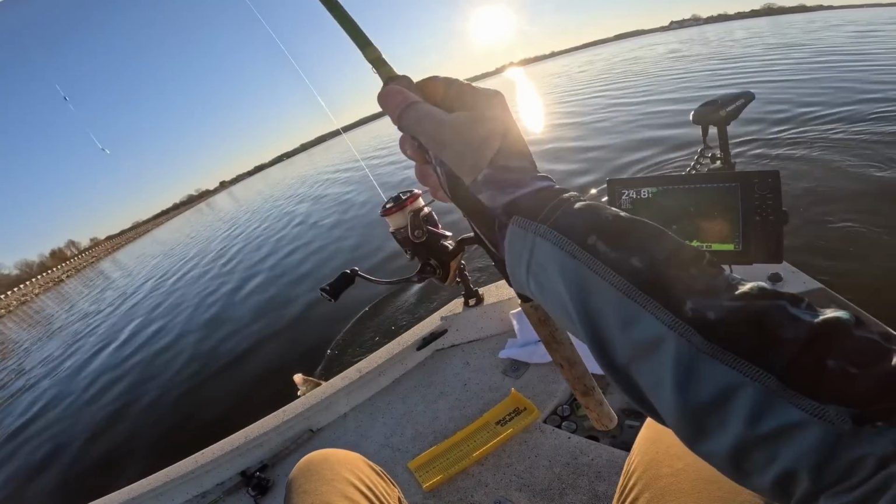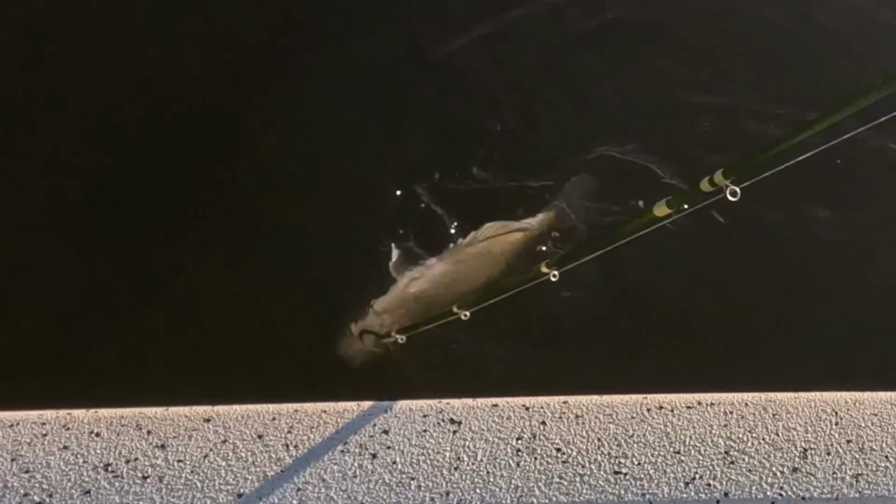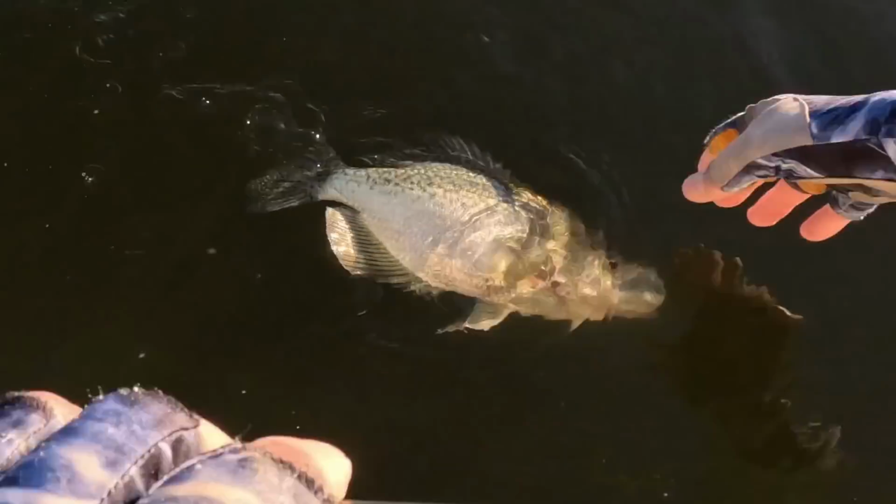Get up in the boat. My goodness. Oh, he got off. Look at him sitting right there. He's just sitting there. Get on out of here. Go on. Here, I'll grab you. This is crazy, but that fish just kept hanging around at the surface. I reached down and got that sucker. I hope it's on film.